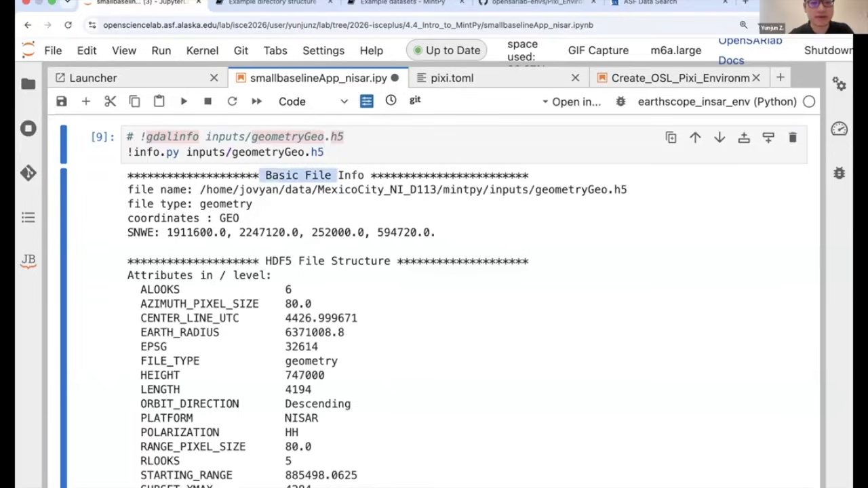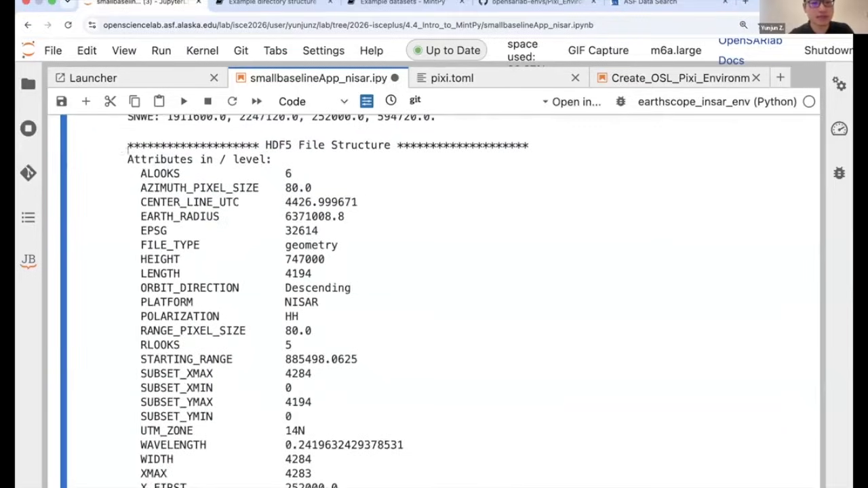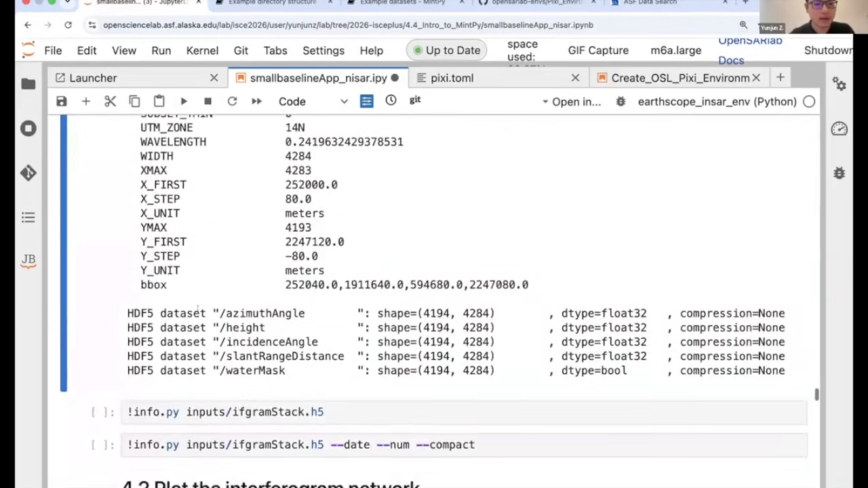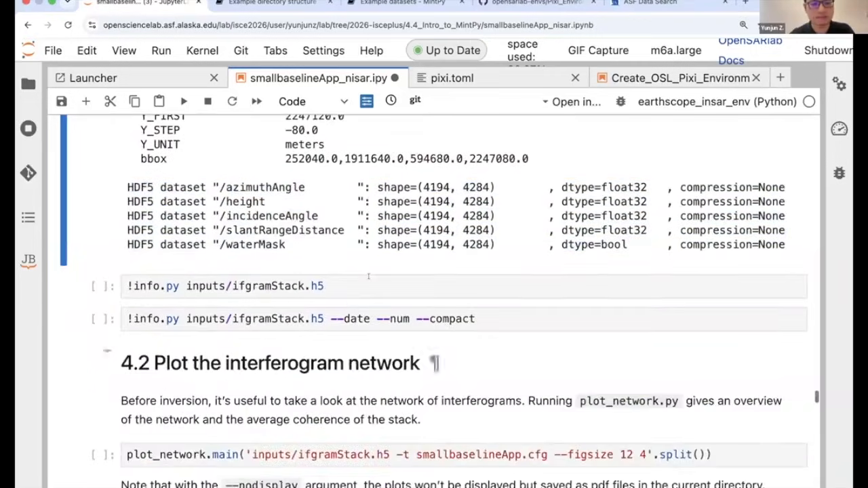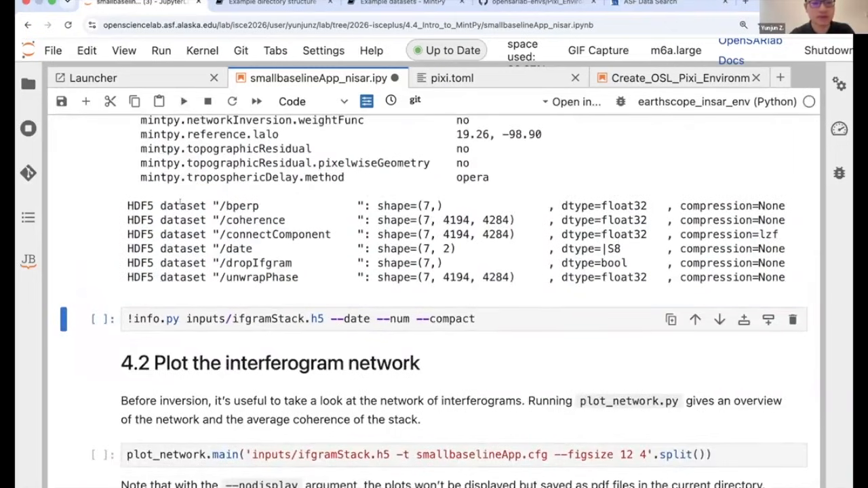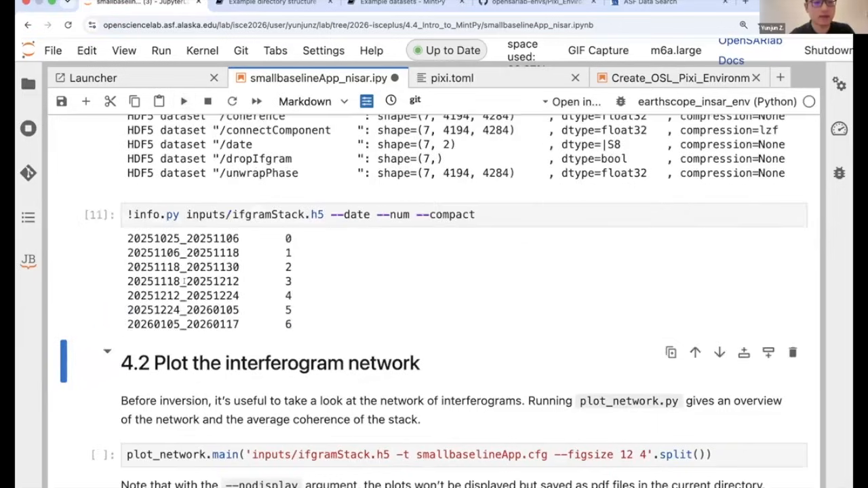Here it shows the basic file information, with many attributes or metadata at the root level, such as the number of looks in the azimuth direction, the azimuth pixel size, the UTC time of the center line of your interferograms, etc. And with the HDF datasets that we have, you can run this on any H5 files, not just MintPy-created ones, but literally any H5 files that you have. It will show you this type of information.